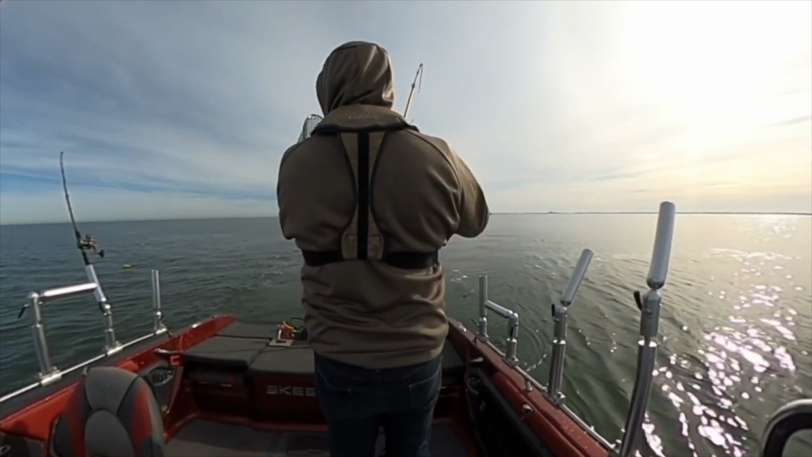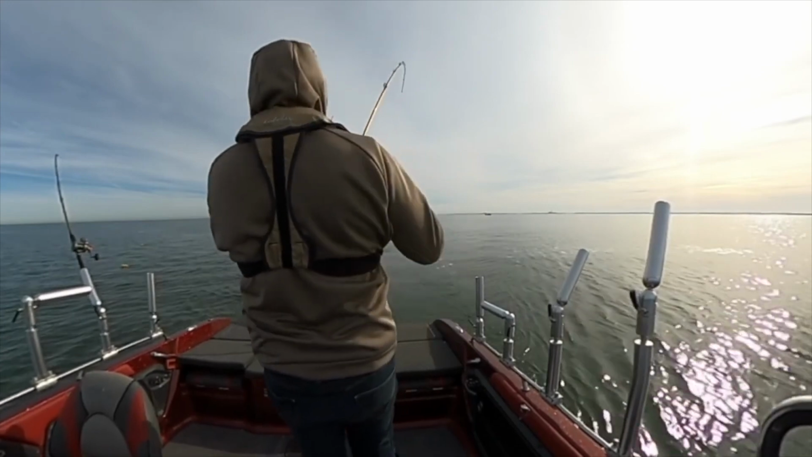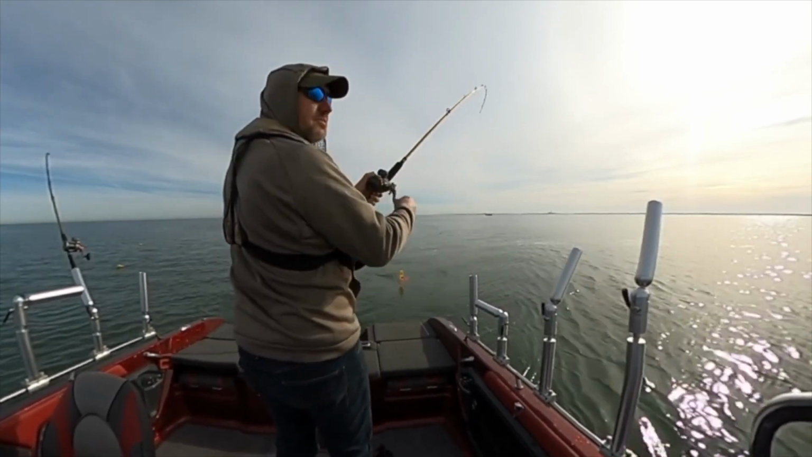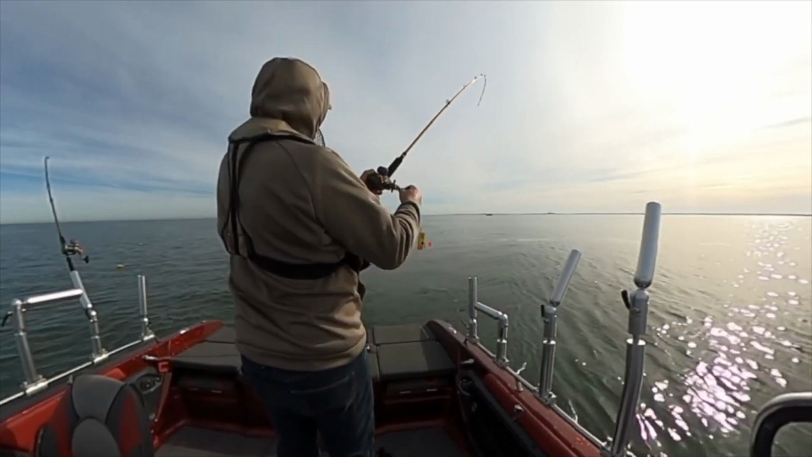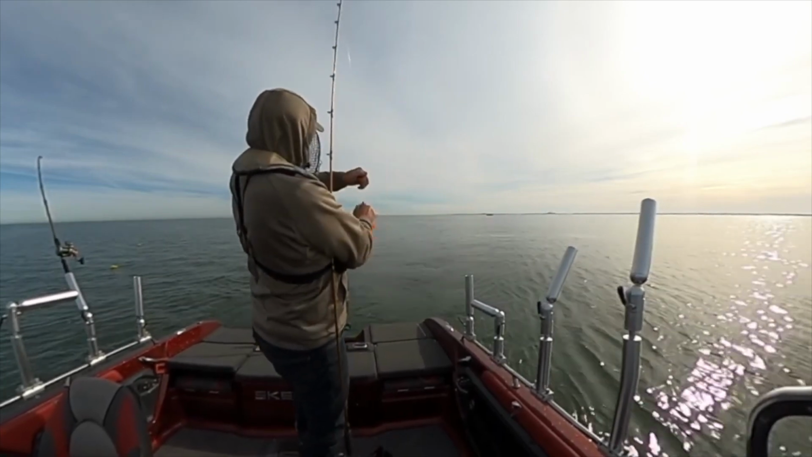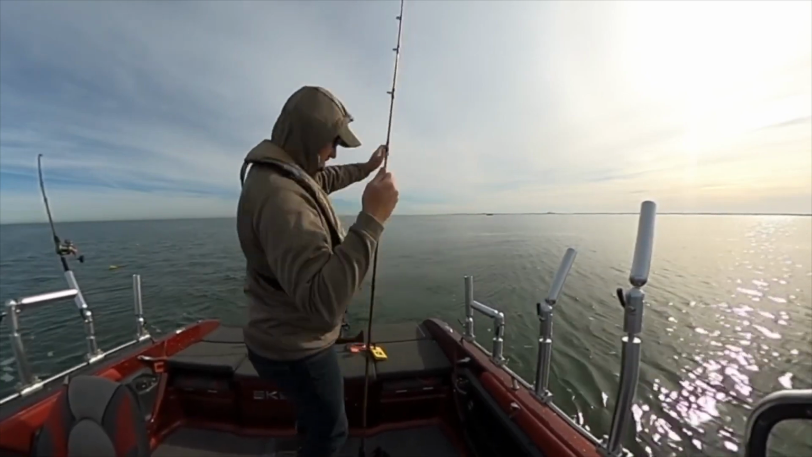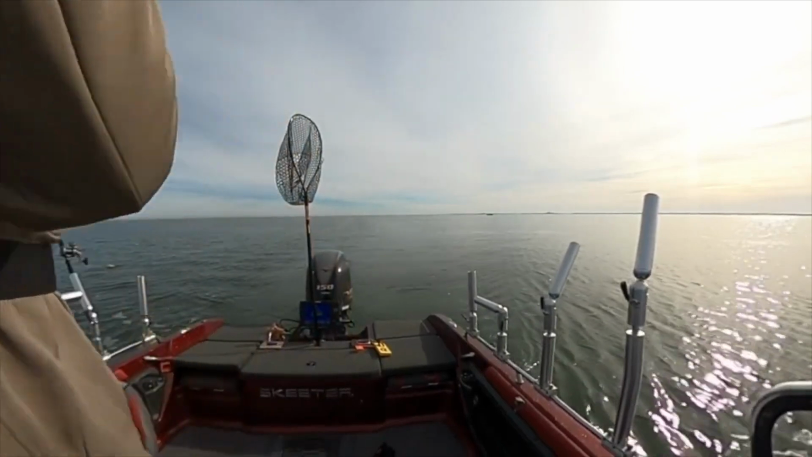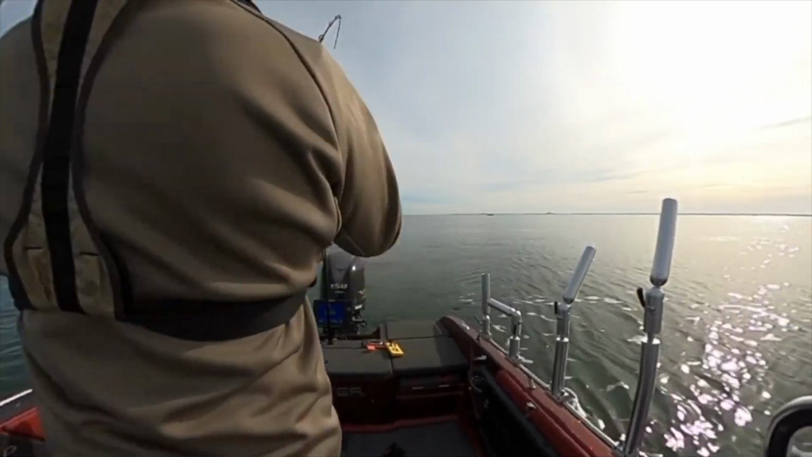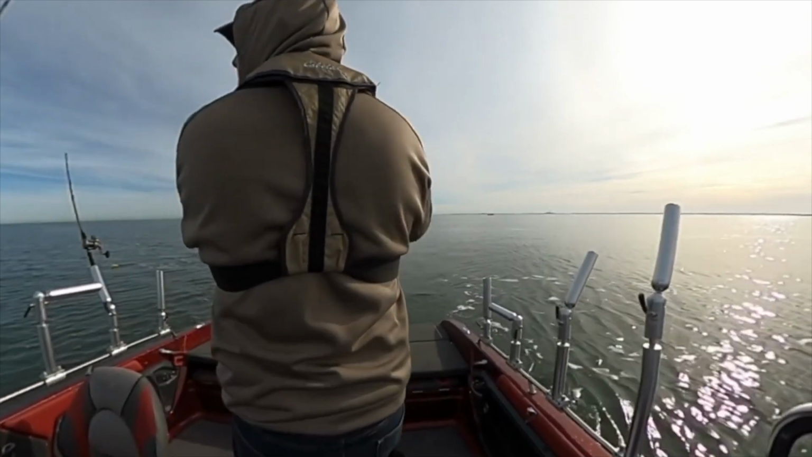Who knows what we're marking, but it's fall time, so it could be. He's on top, might be a walleye. Well, that was the quickest time to marina to fish I've ever had. That is how you quickly find some eyes.